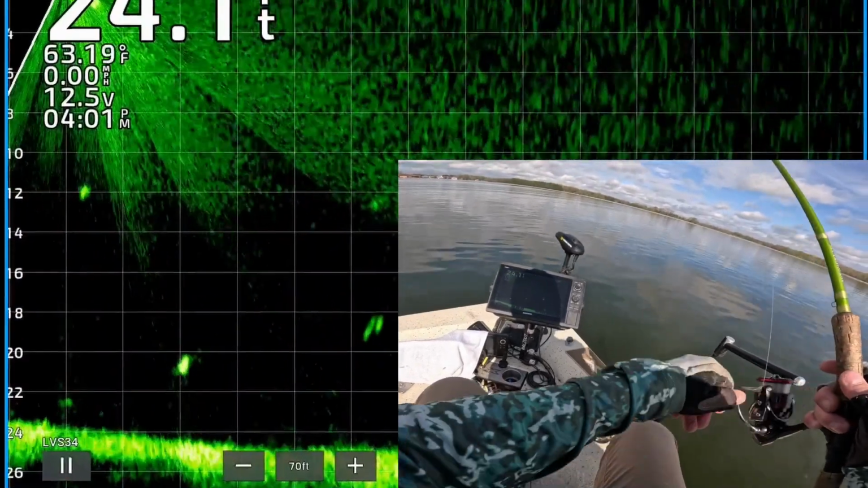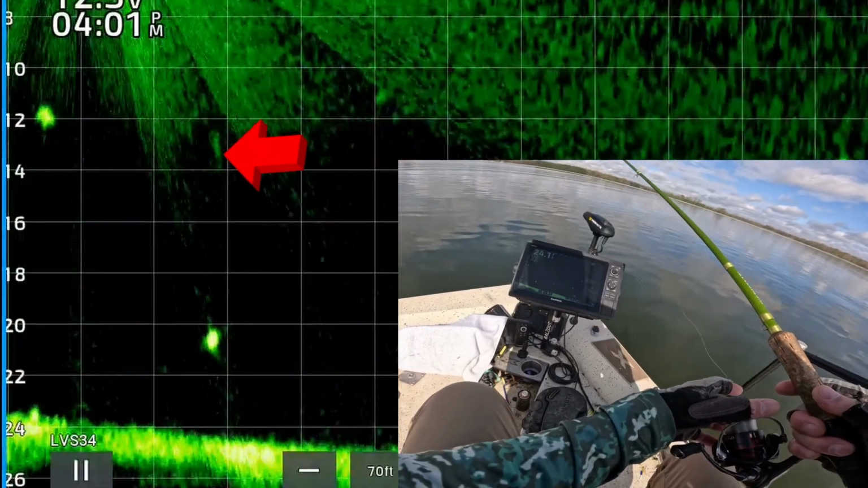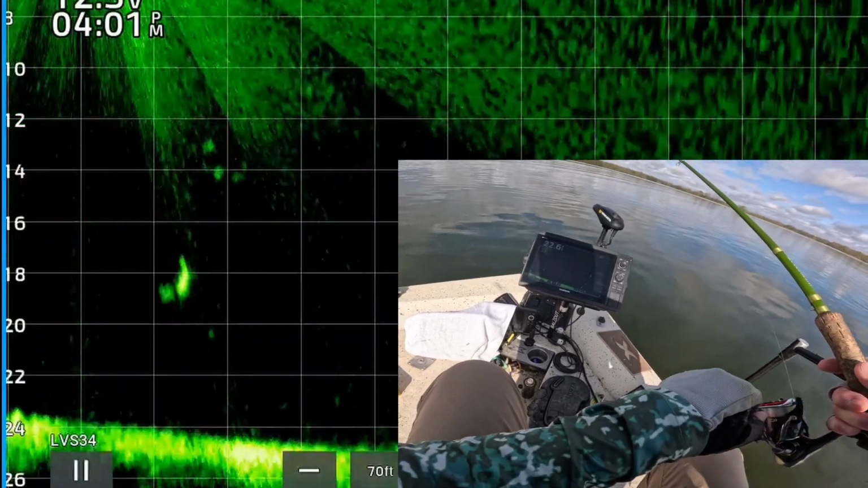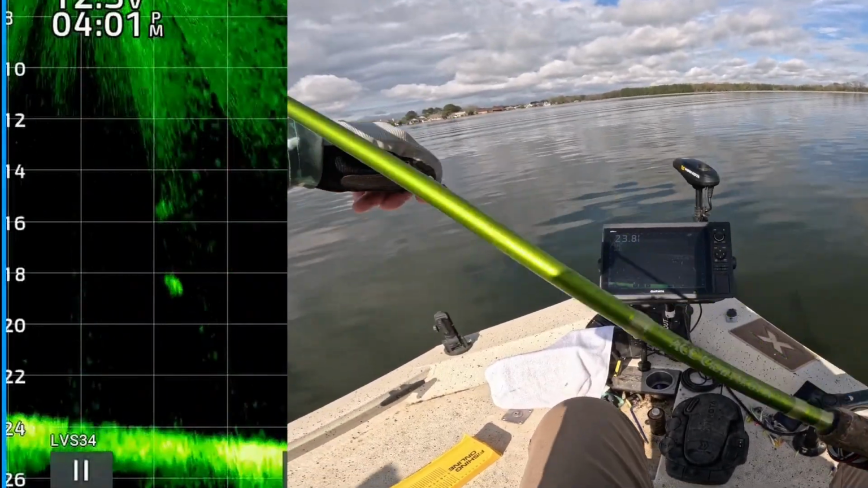There's a nice looking crappie about 4 feet off the bottom. Looks like it's got a good size to it. There's my jig and weight coming right down on top of it. Let's see if we'll get him to eat it. There he goes. Oh my goodness, missed it. Dang. Man, I hate when I miss a good crappie like that.